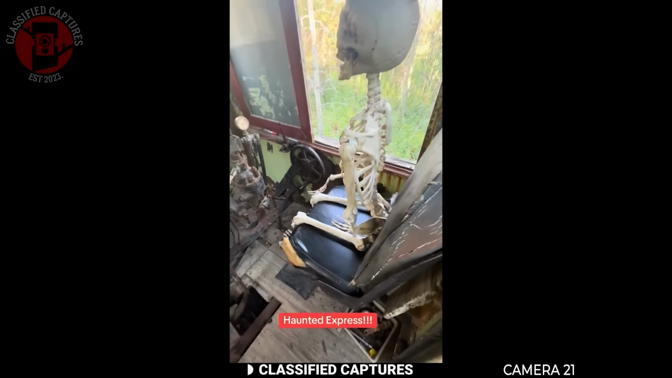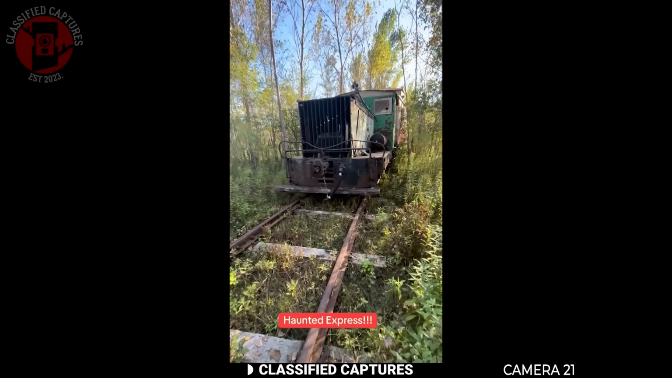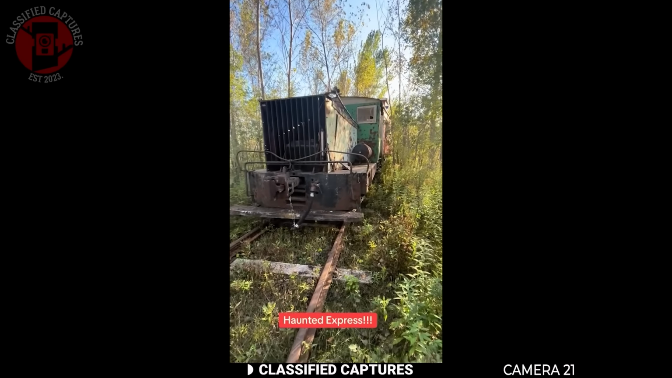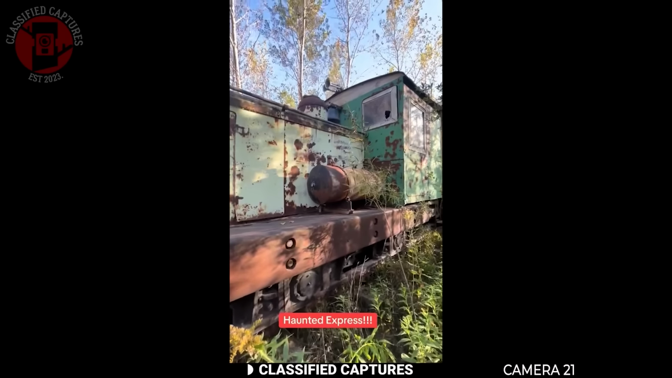Then how do you explain the moving switcher when there's no power left running through those lines? Some believe it could be a ghost train reliving its final journey. Others argue that it's just the machinery shifting with age. Yet the switcher sliding back and forth makes you wonder if maybe some trains never really stop running.